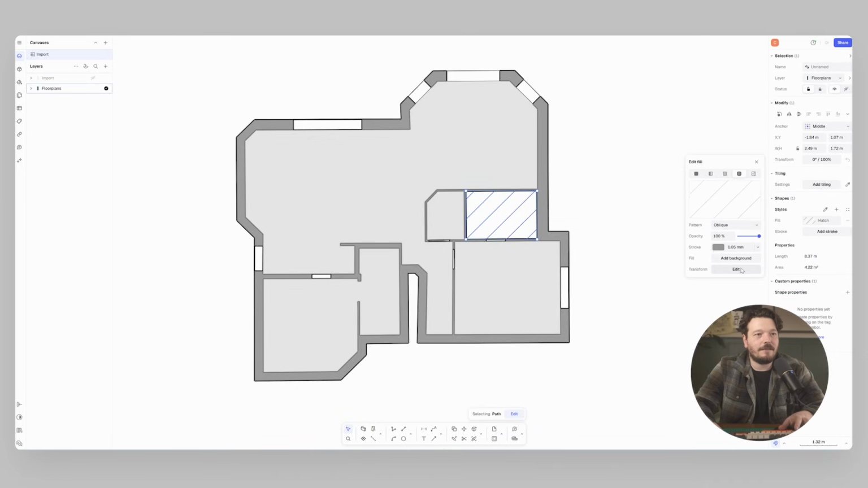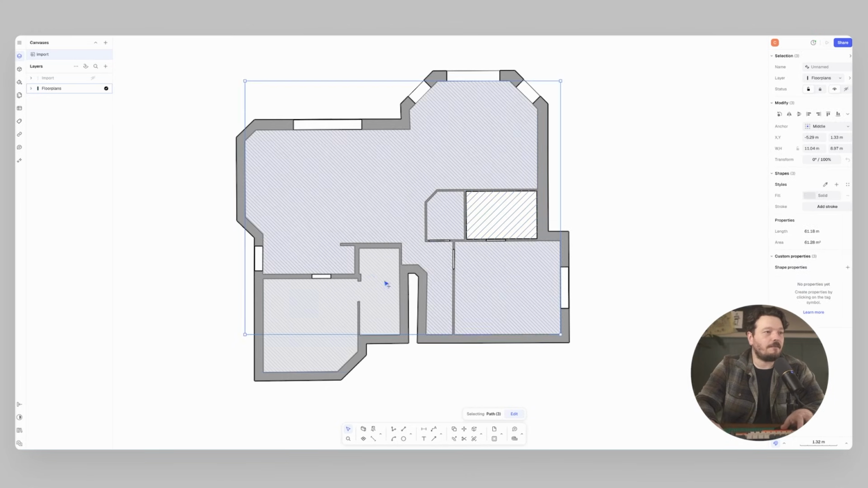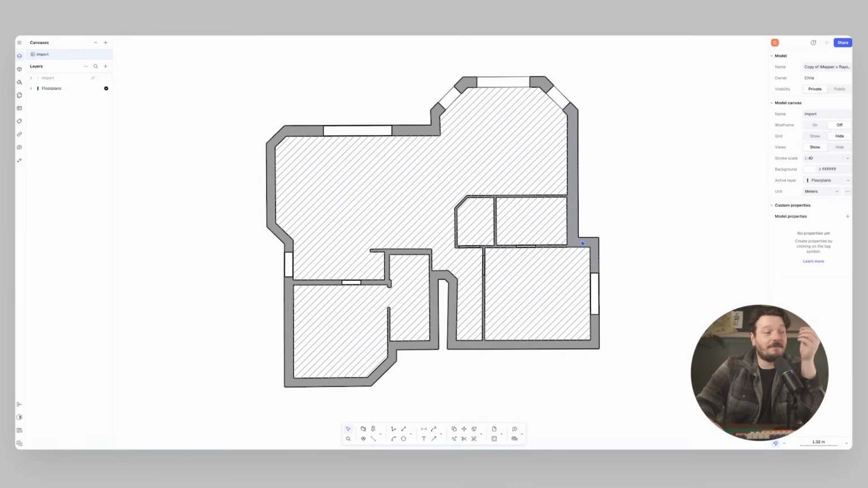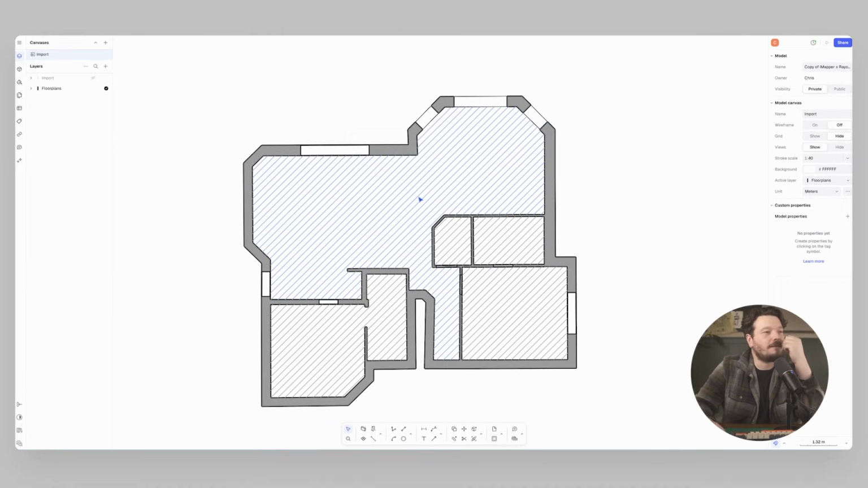We can change the scale of that to say 0.35, for example, and again I can save that as a style. So any of these fills, I can just hatch that through, and that's a very basic floor plan. Now that's fine. That's a fast workflow for an initial design phase or a feasibility.